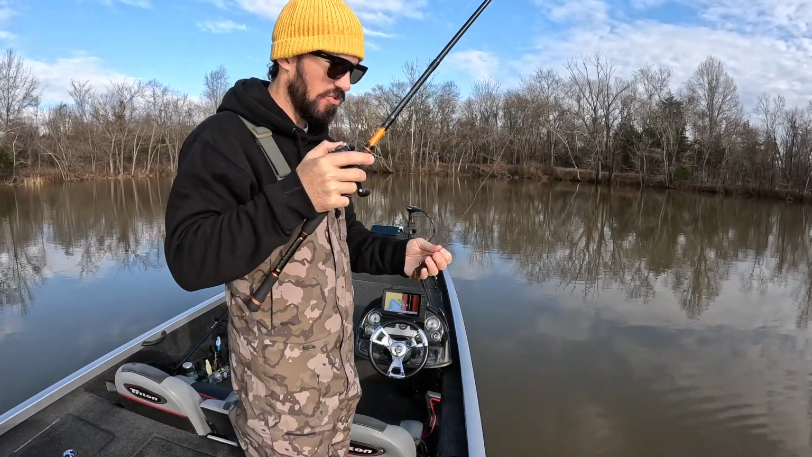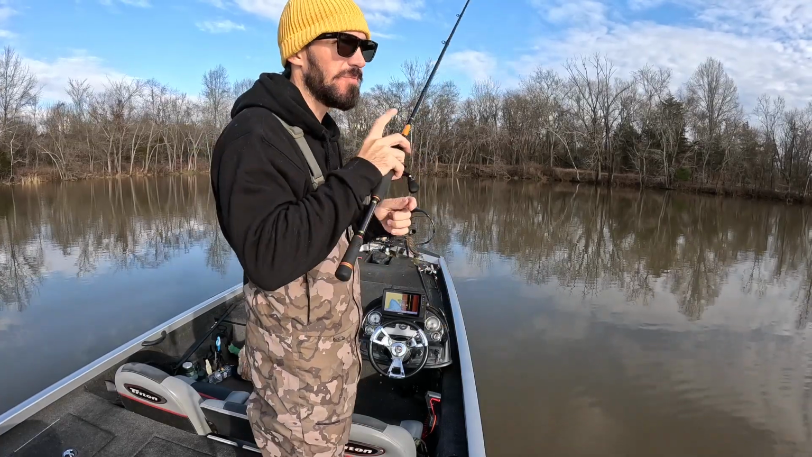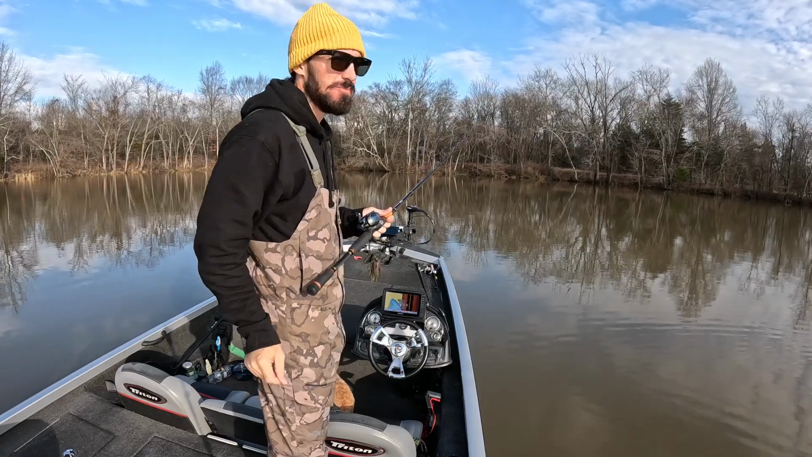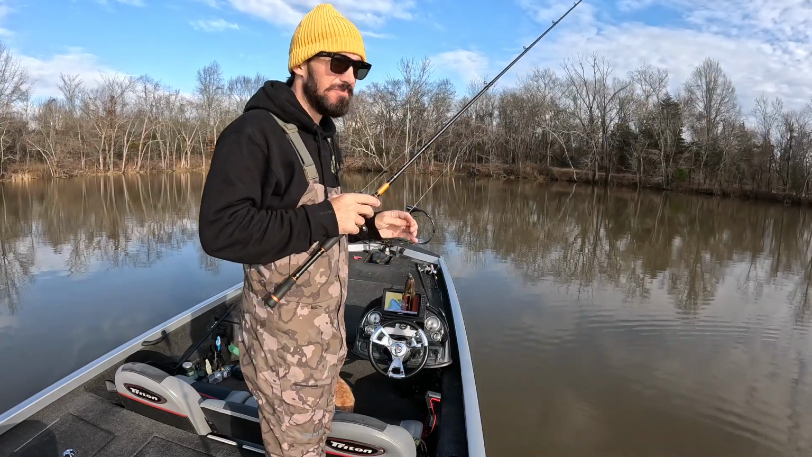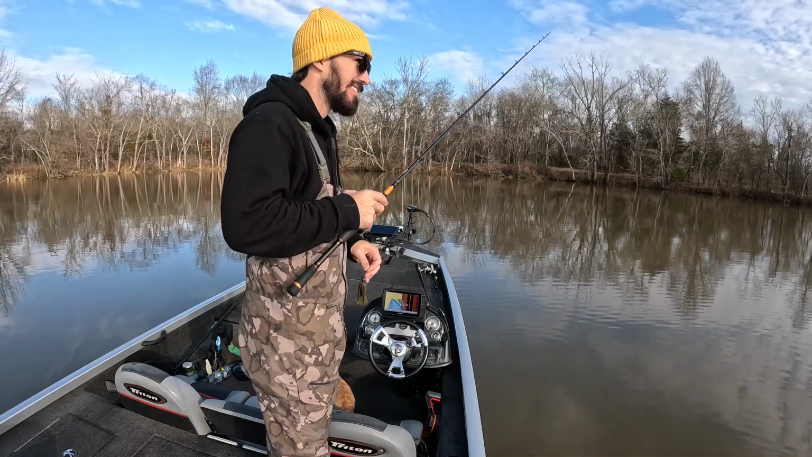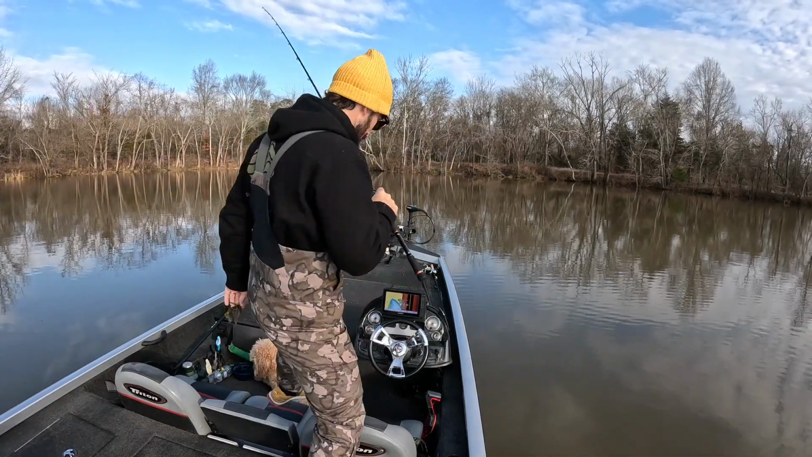I may switch out to a more flat trailer, something that doesn't move as much here in a bit, but my guess is, you know, if I'm seeing fish on the graph and I'm putting it right in front of them, they're not eating. I don't know if it's the bait. Might be just a bit.